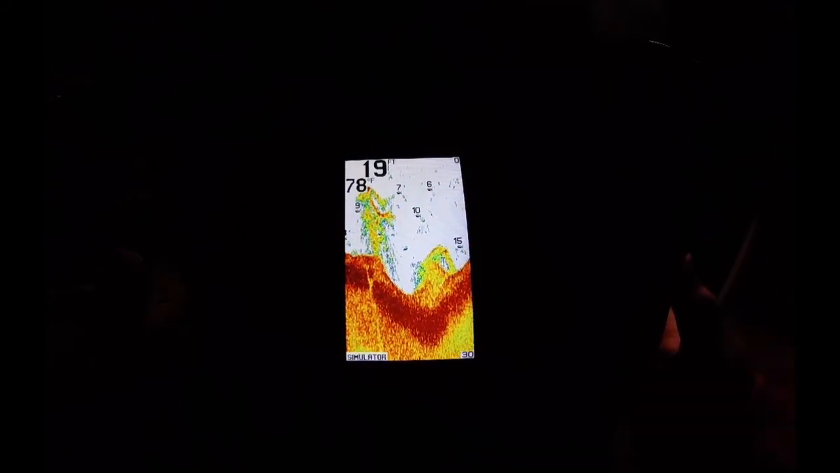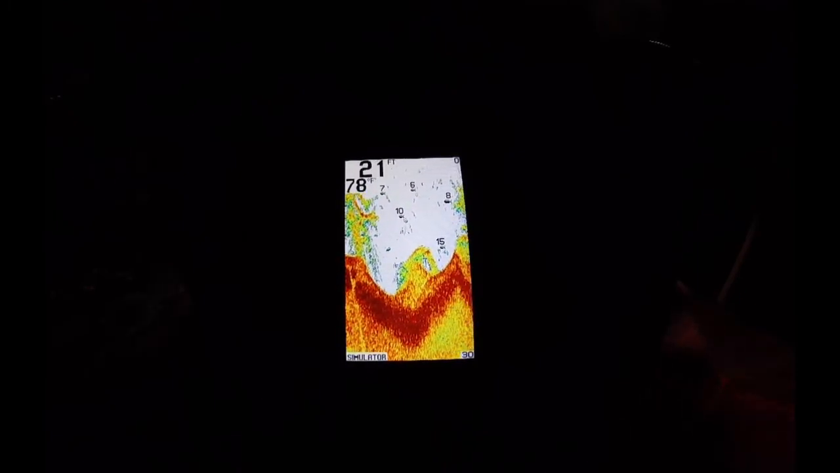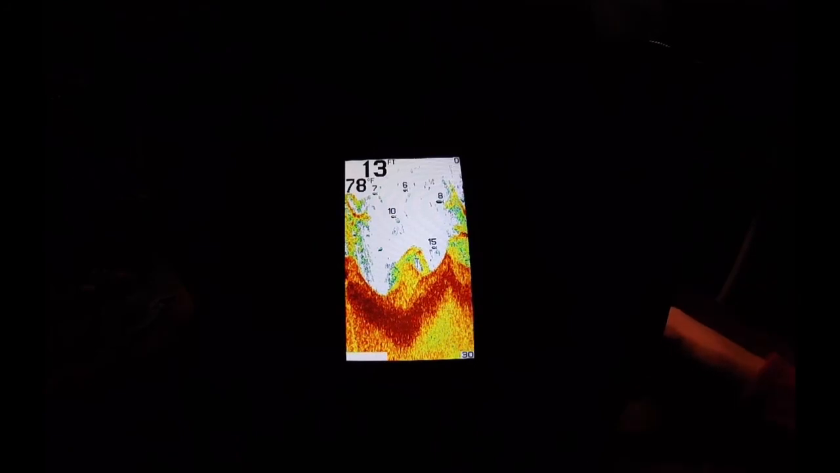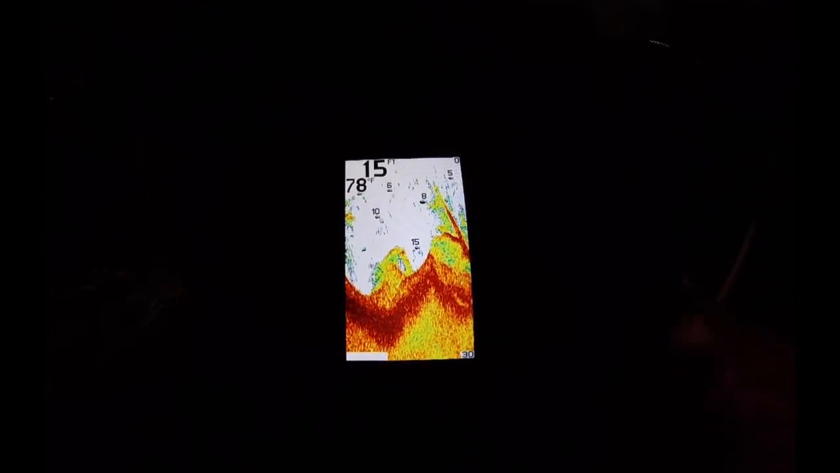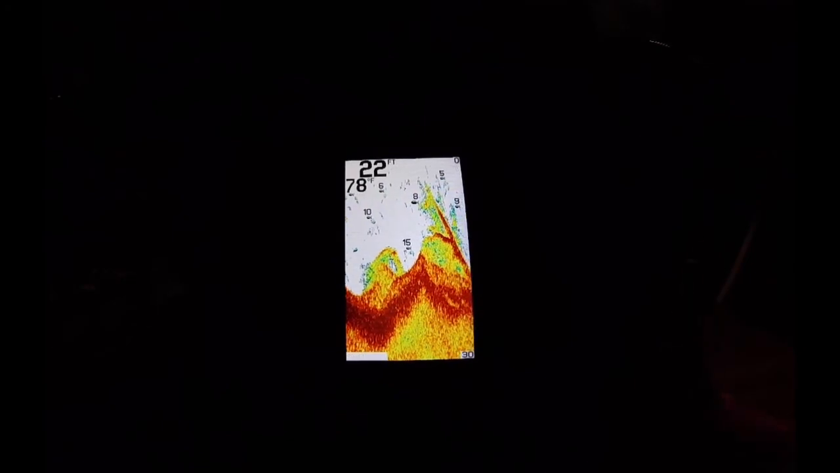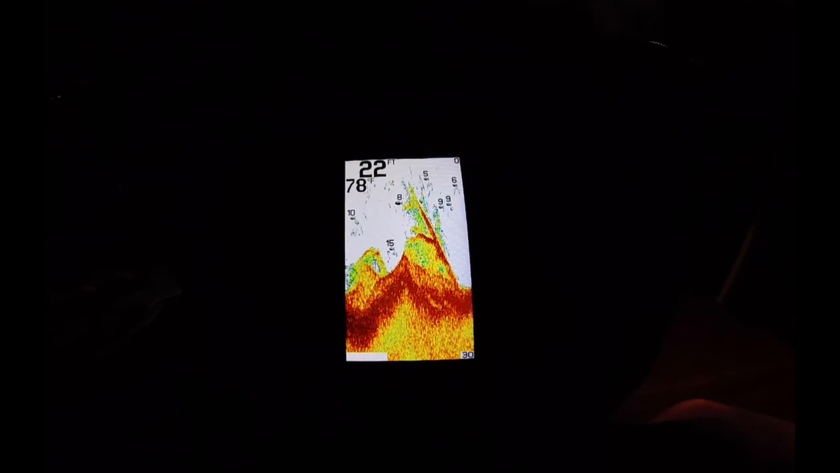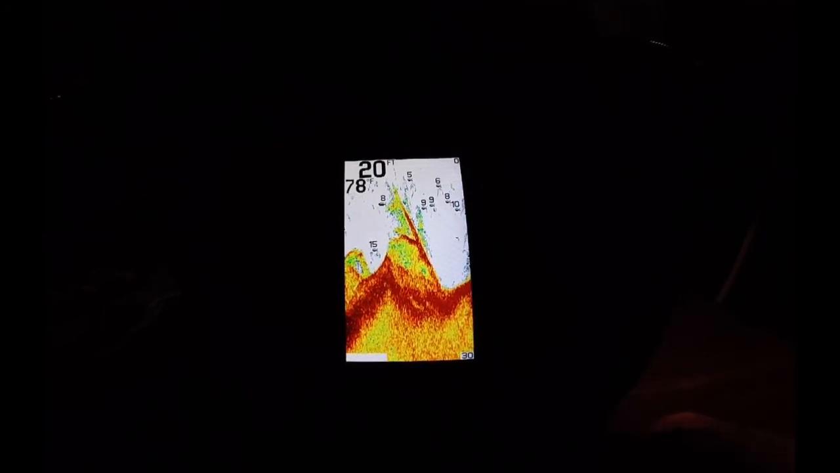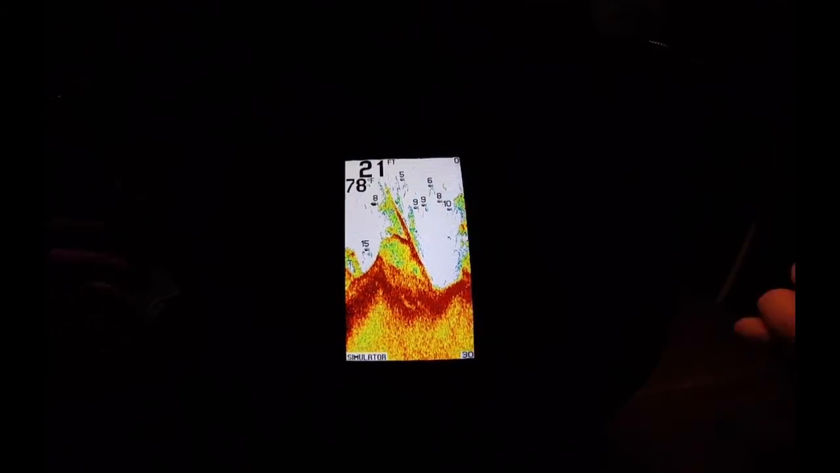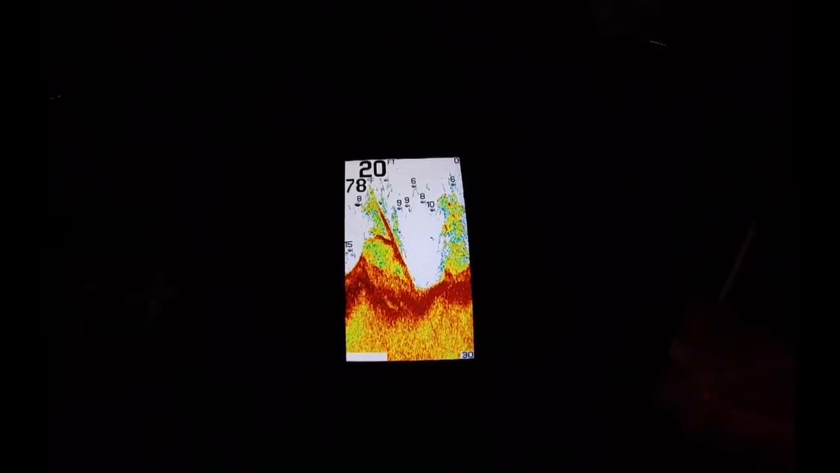I'd get a Humminbird Ice series. You can get a 35, a 45, or a 55, or you can step it up a notch and get some Helix. The Helix series, 5, 6, 7, whatever. So Humminbird has some nice products. I didn't know about this until I saw it on Bass Pro, but I will say this is definitely an underrated product. I'm not sponsored by them or anything like that, but I will recommend this to anyone who wants to get into fish finders and stuff like that.